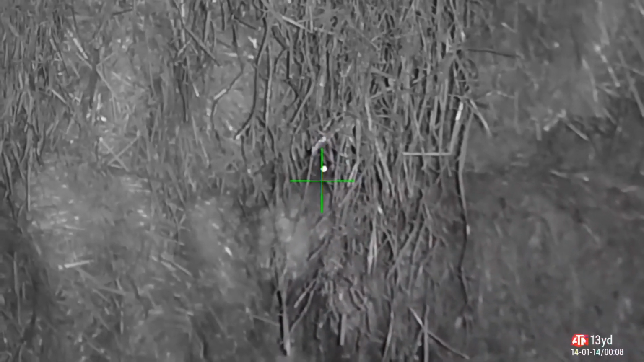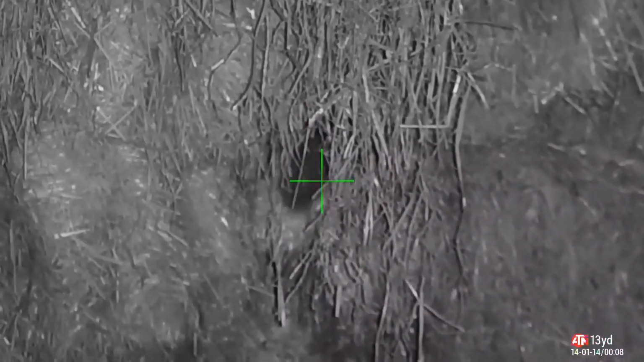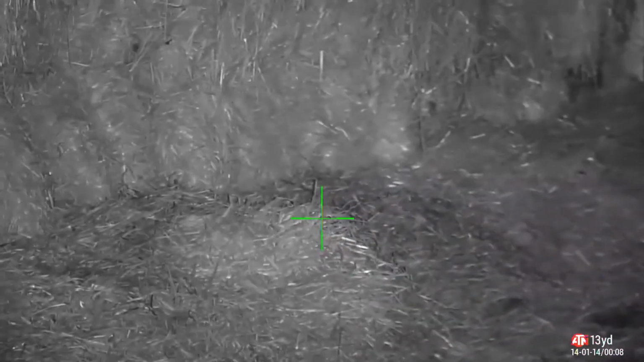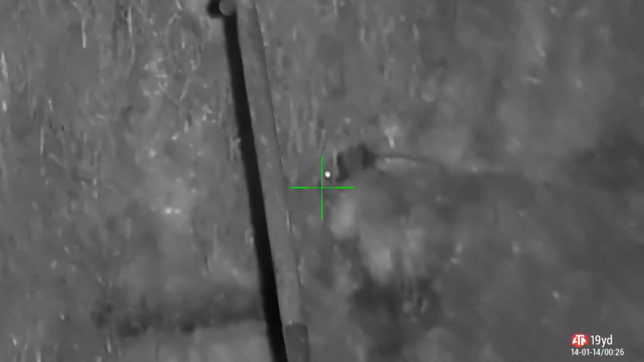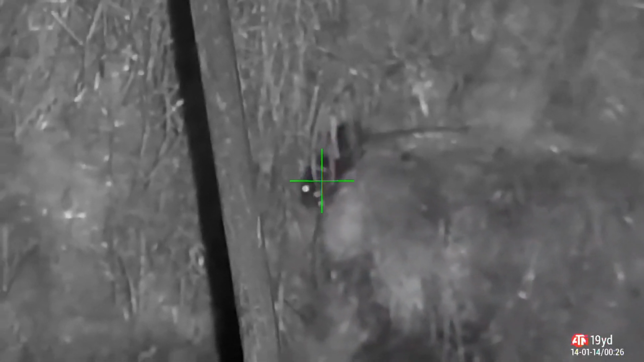This one's hidden away in the straw. Get the shot in there beautifully. Now this one I absolutely didn't spot at all on night vision when I was scanning around, but with the Pulsar he was shining out bright. Same with this one. Nice clear heat signature on the thermal, and he was easy to spot on the night vision. There's the shot, there's the drop.